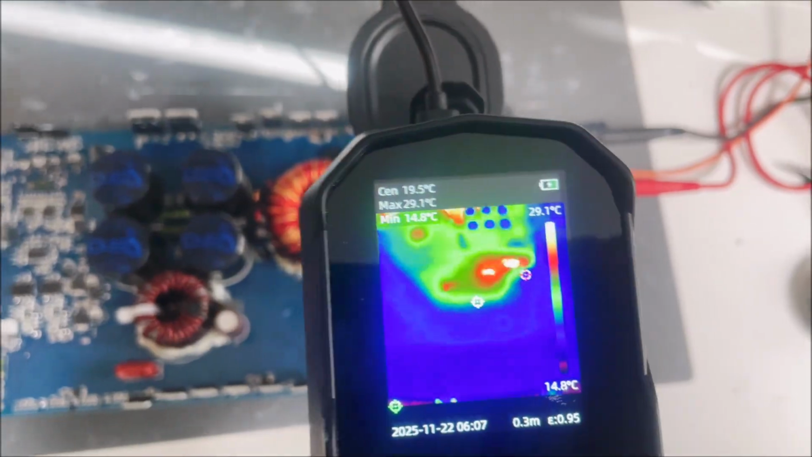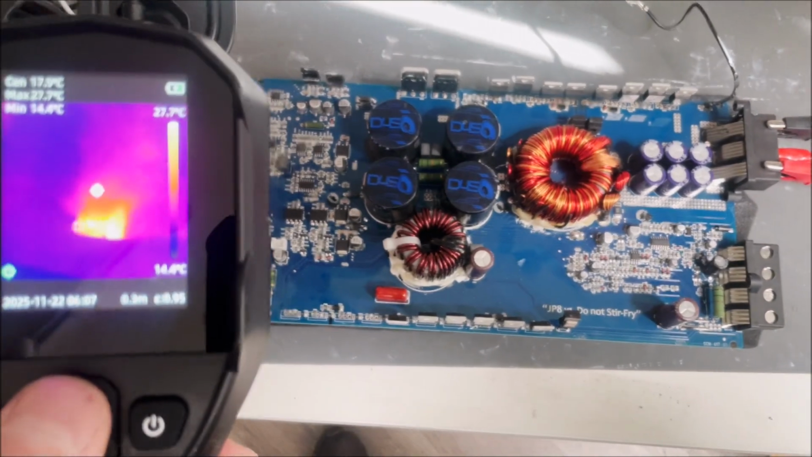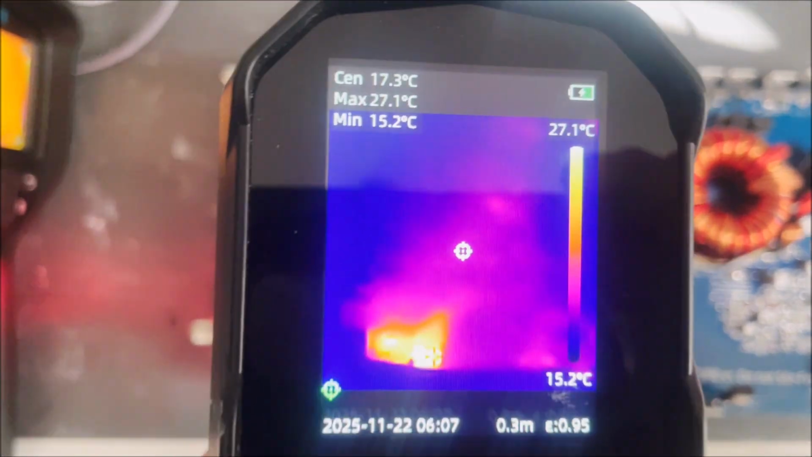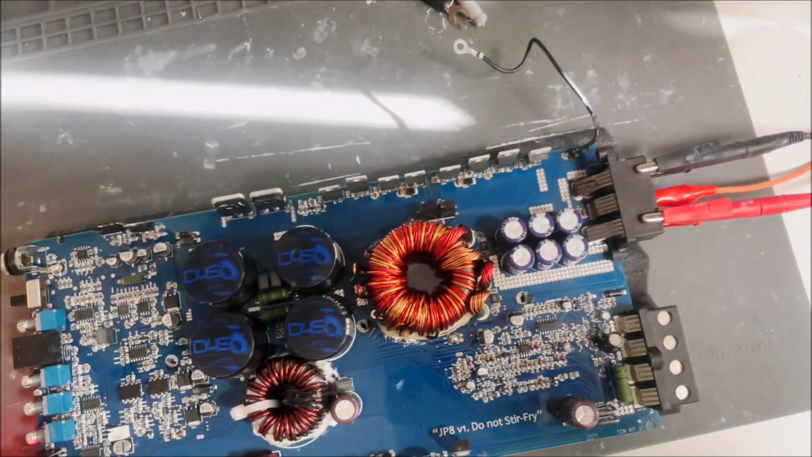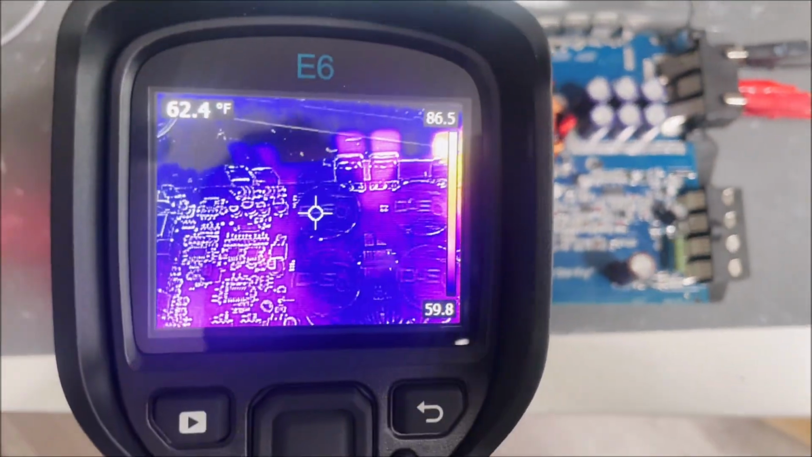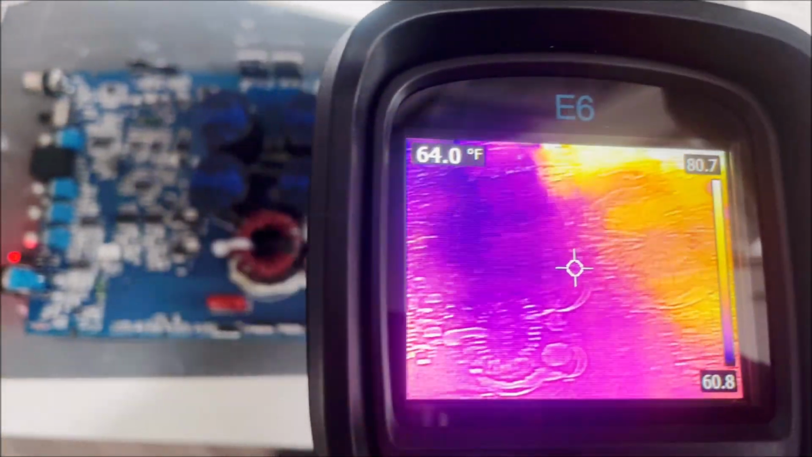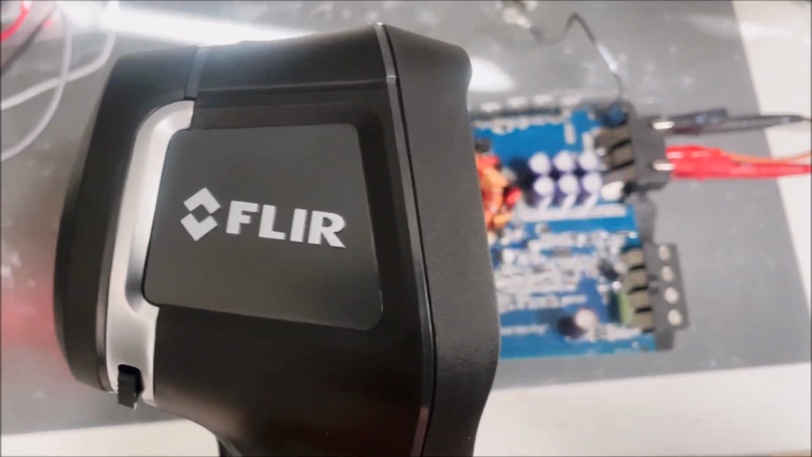And so let me flip through it. So this one might be what you use the most. It looks almost like a nighttime forest fire, but you can see that is just not clear at all. I mean, when you go over here to the FLIR, I mean, look at that. That's what you're paying for. I mean, this FLIR is a useful tool.